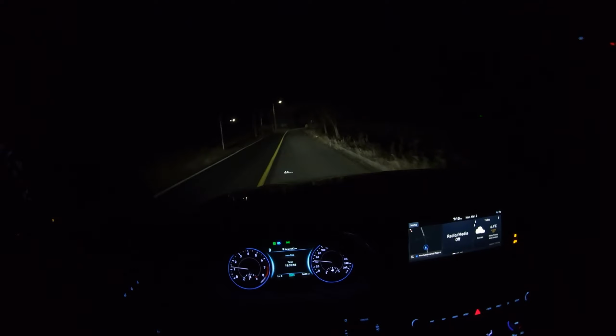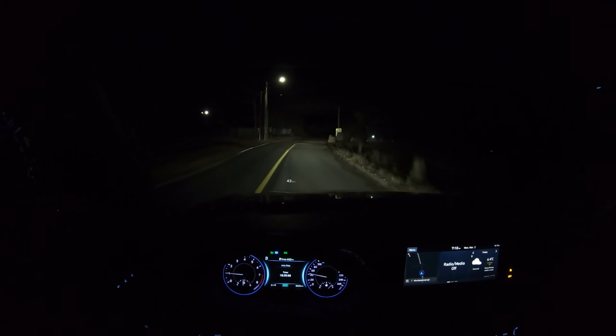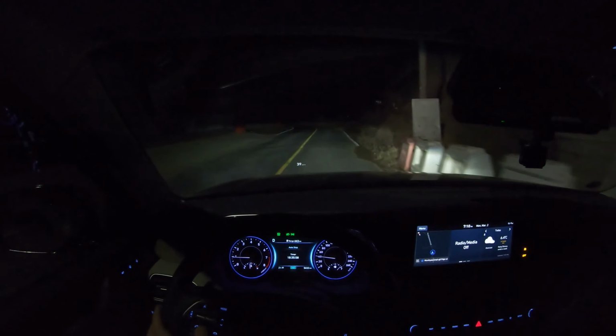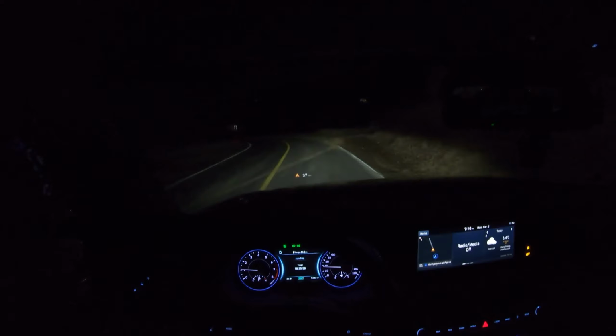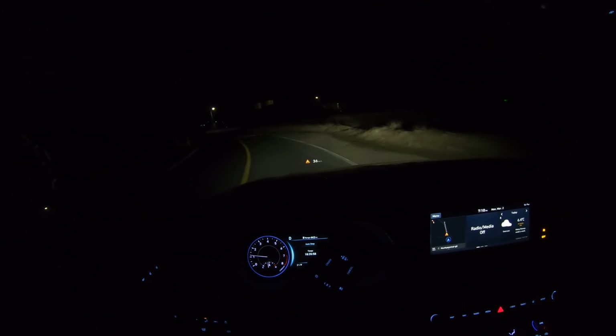If you're driving on the mountains or countryside where there's not much, it just had a mirror. It thought it had another car coming from the other direction. You just turn it off. Okay,